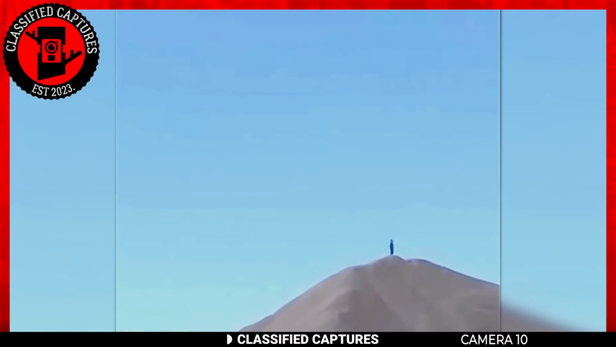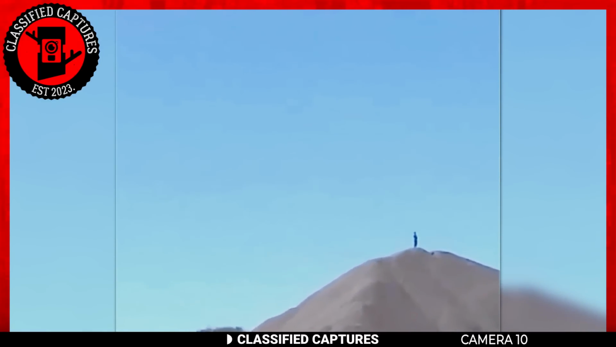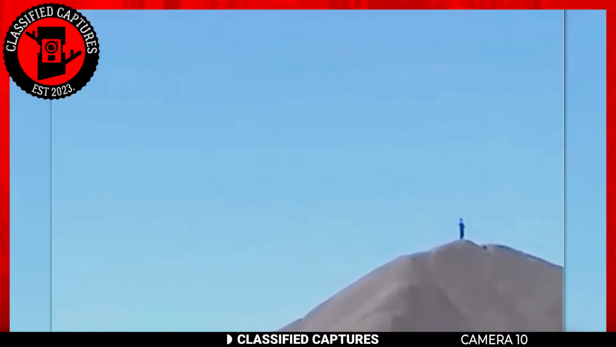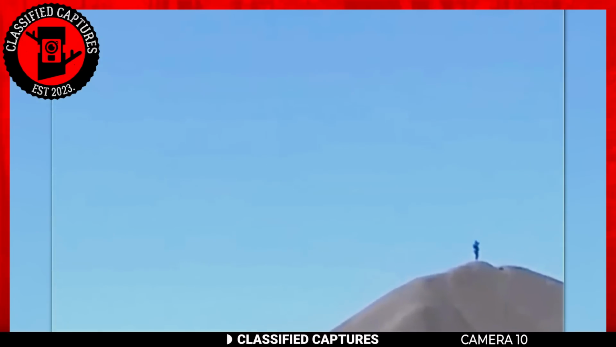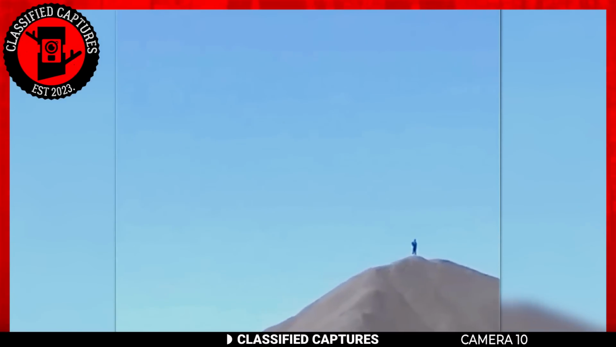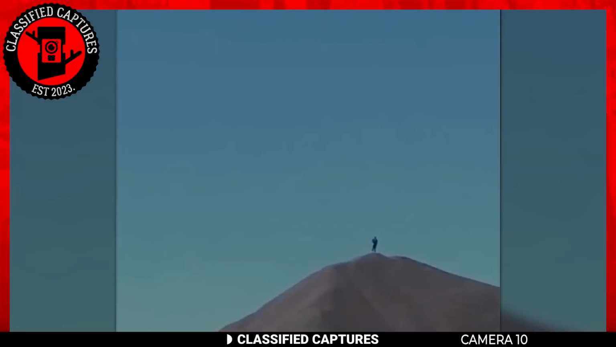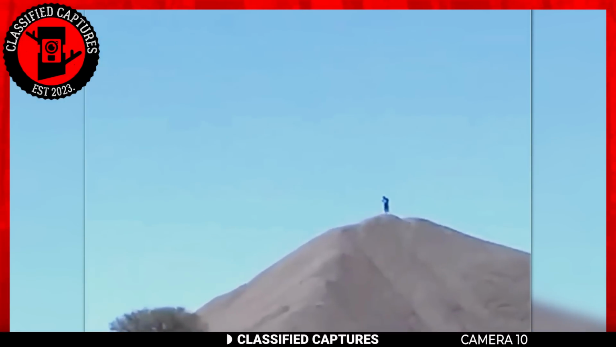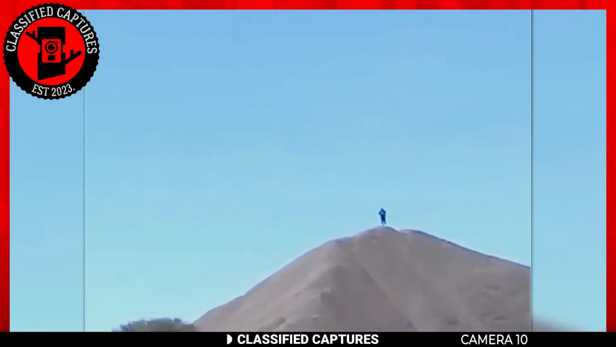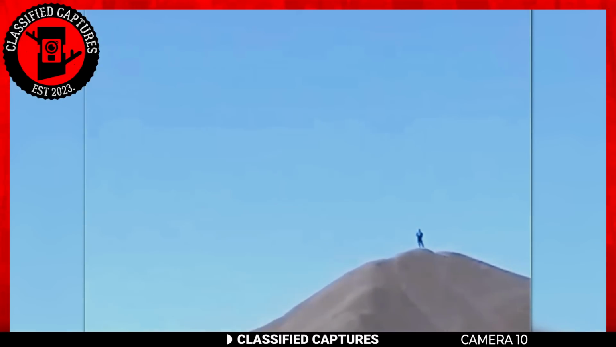Given the distance from which this footage was captured, one would expect humans to appear as mere dots, or perhaps not even visible at all. Yet this figure stands out, unmistakably large. We're not talking about your average basketball player's height here. No, this is on an entirely different scale. We're talking about a giant. Based on its visibility in the footage and its position high up on the mountain, we can reasonably estimate that this person is at least 20 feet tall.